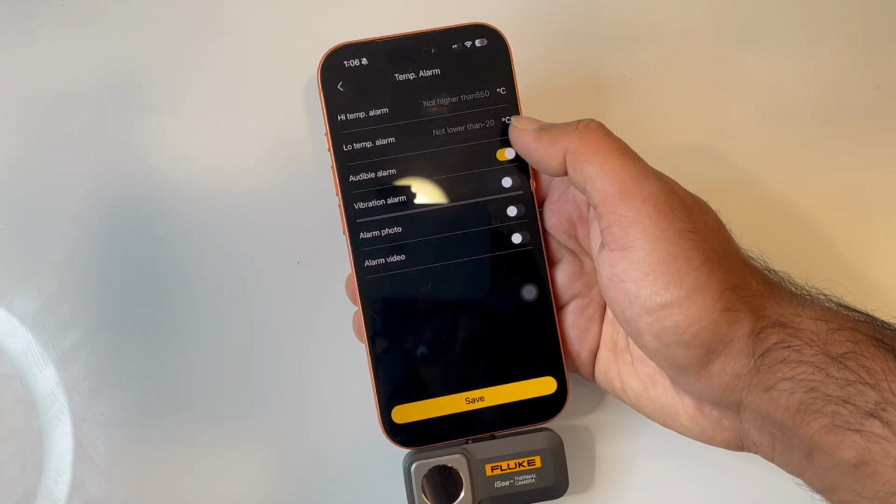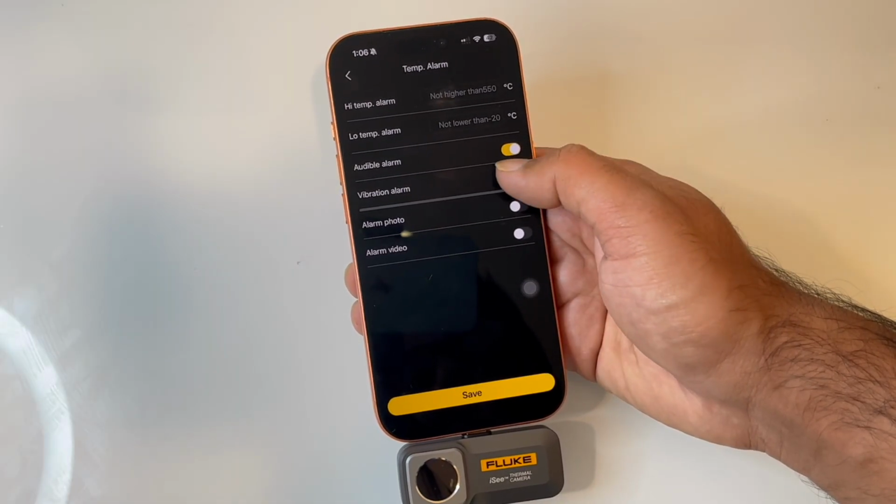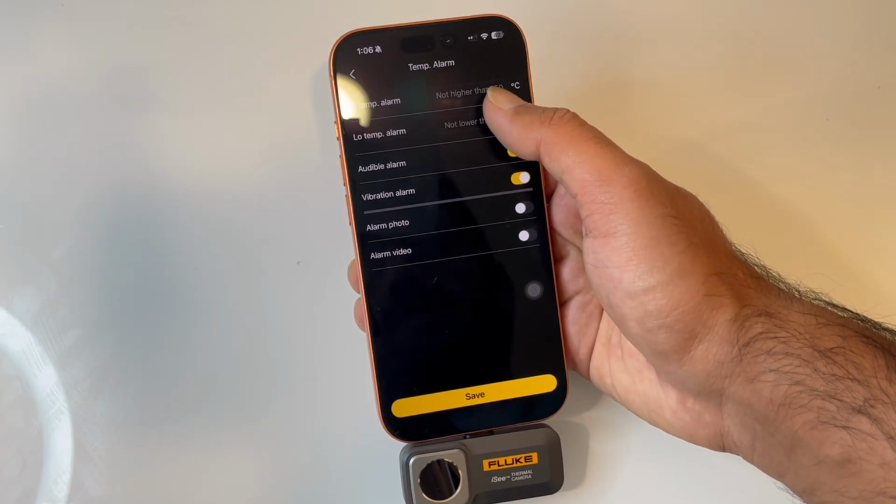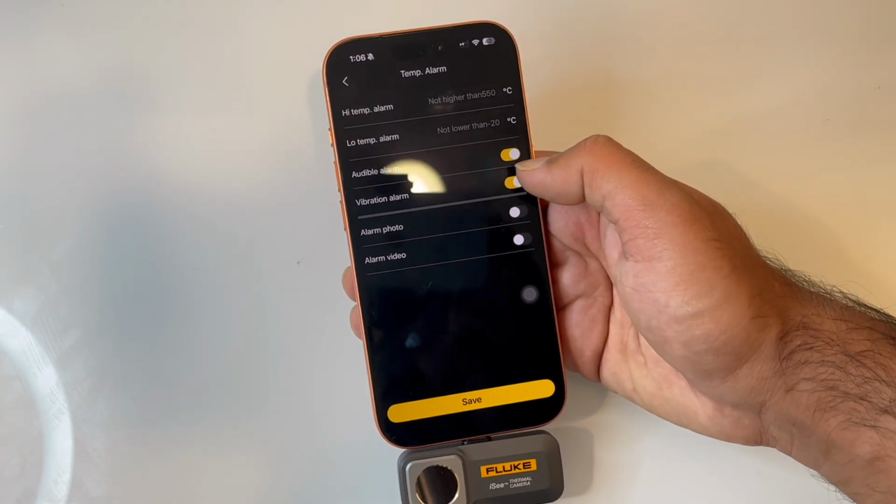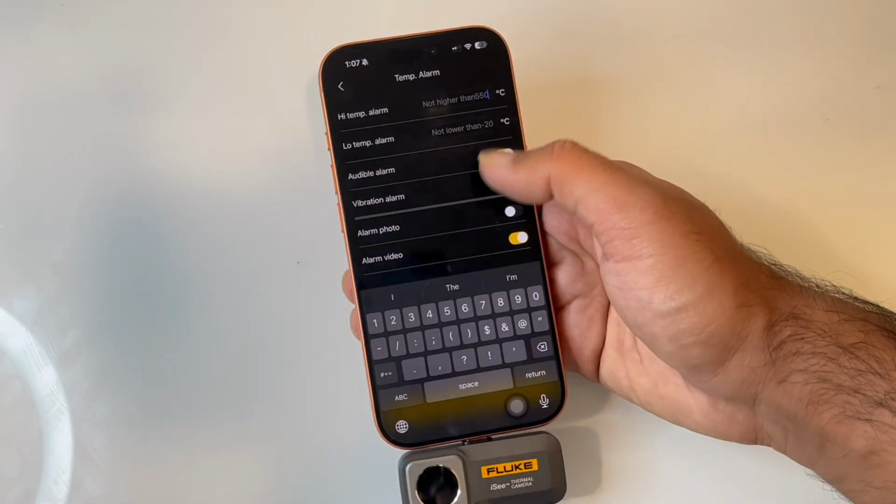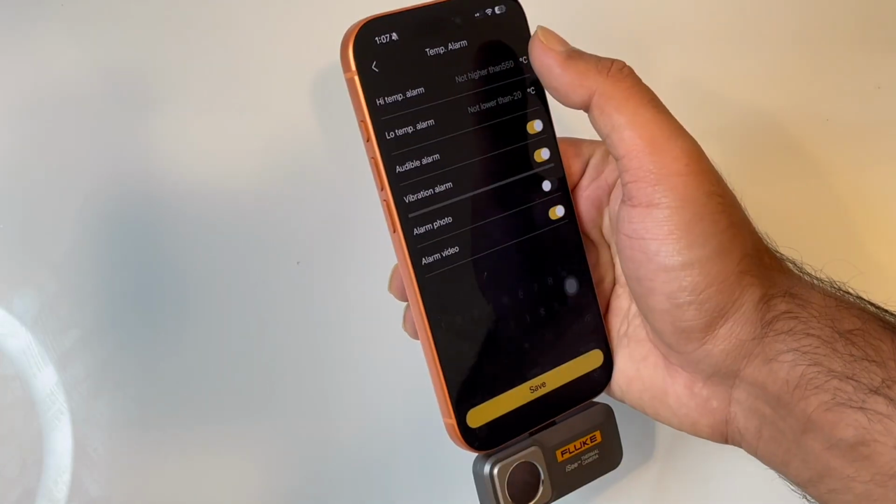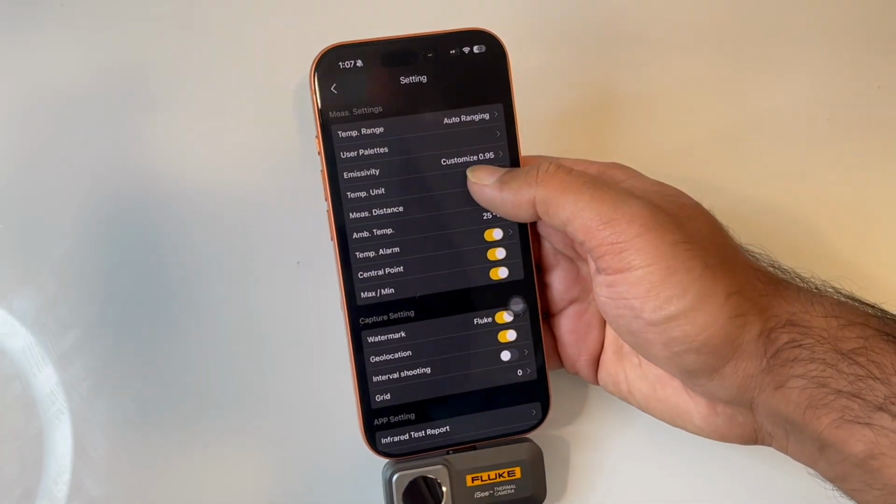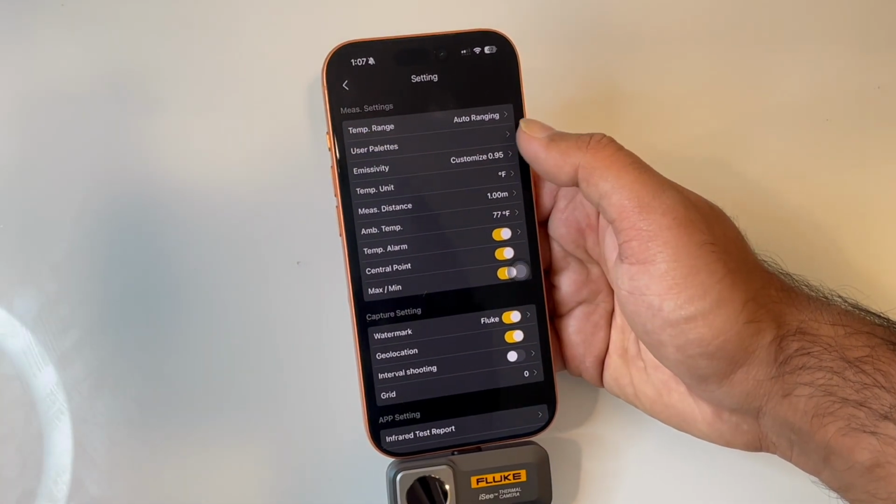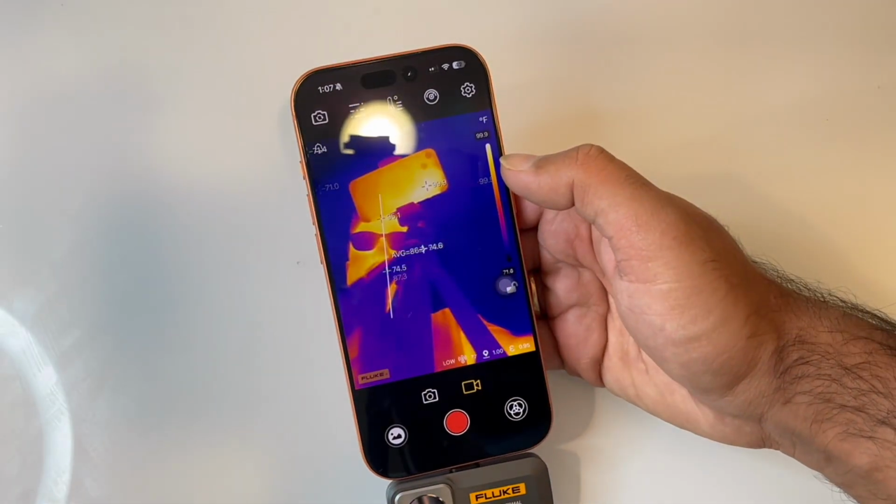And I can also have an audible alarm. There is a vibration alarm. The phone actually vibrates, which you can set up here. And these are all the alarms associated with your high and low temperature limits. You can also click on alarm photo and alarm video. Let's try this here. So I'm going to set a reading of, this is in degrees centigrade. Let me go back and change the temperature to degrees Fahrenheit. And then I'll go back to my alarms here. Let me see what temperature I'm capturing right now.